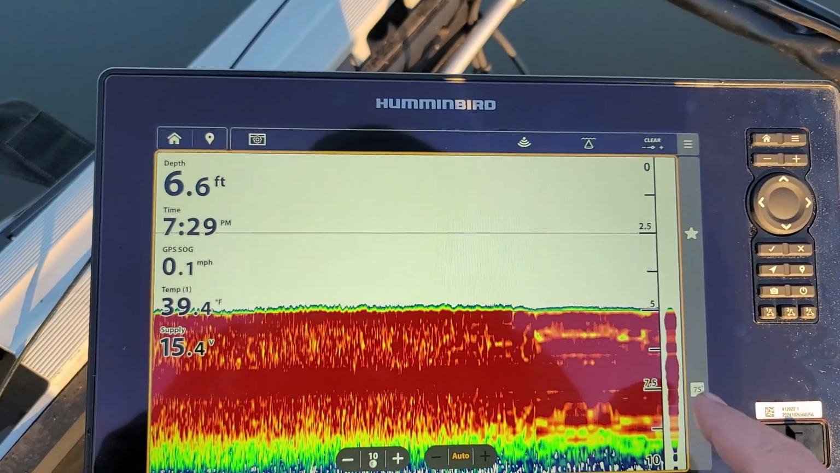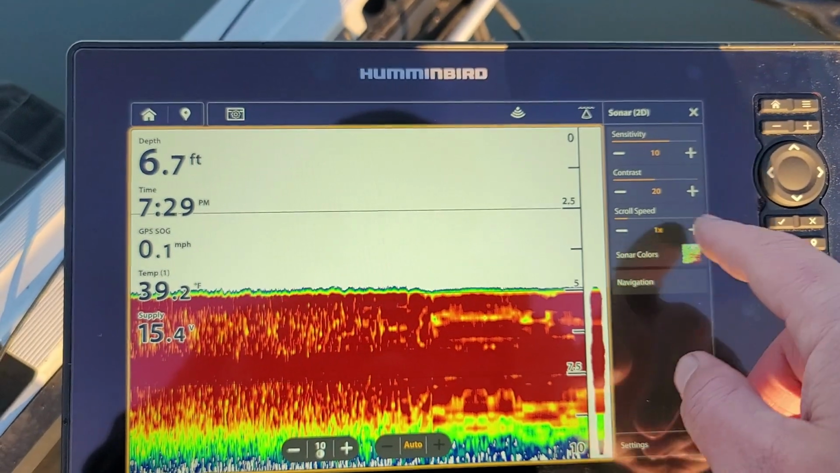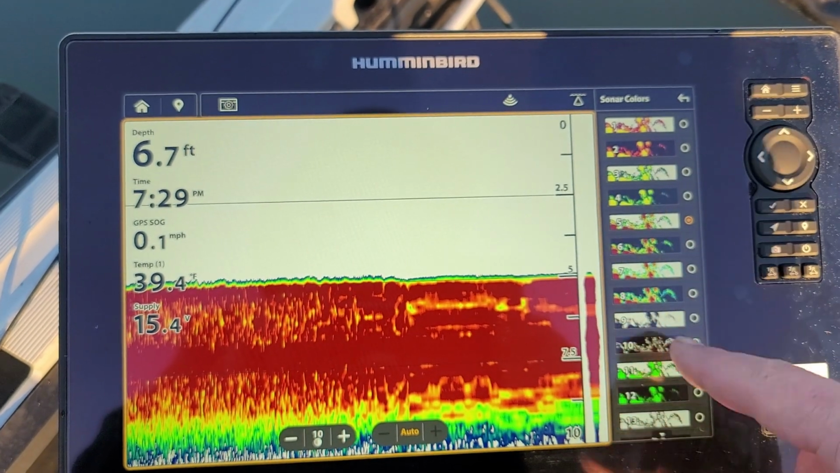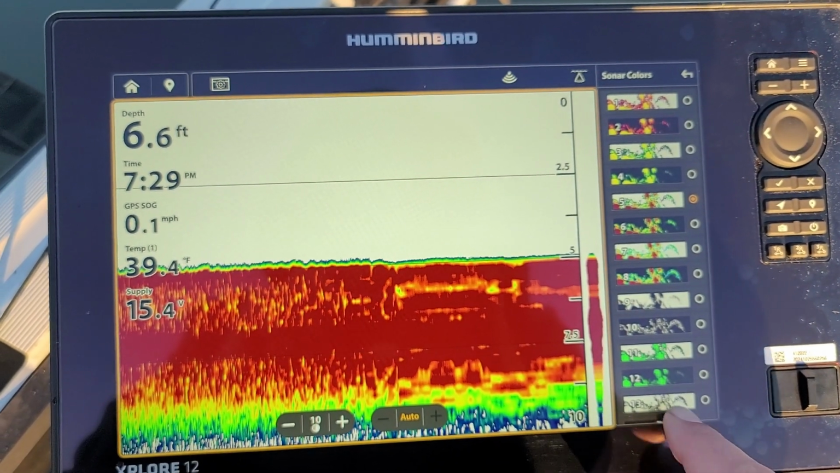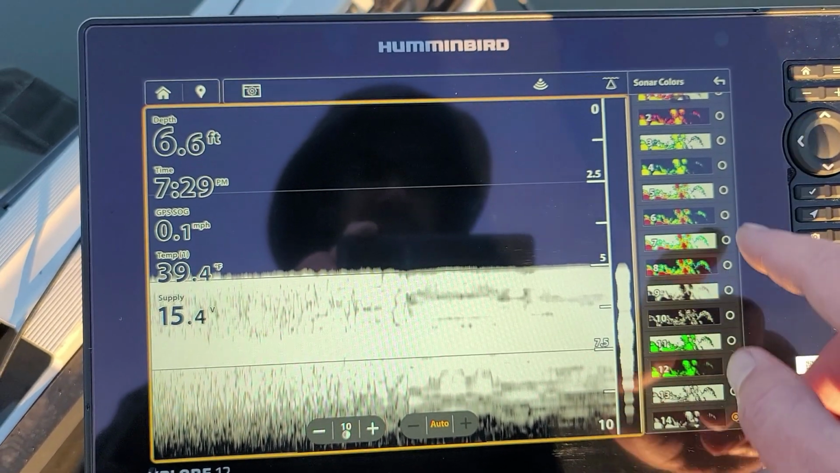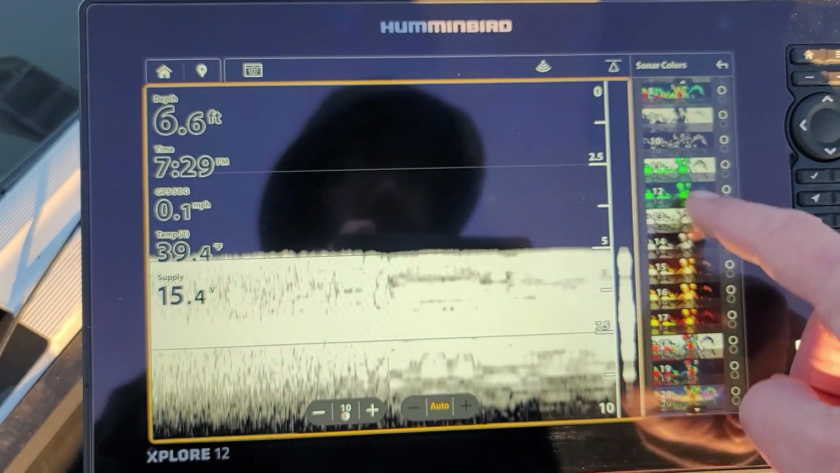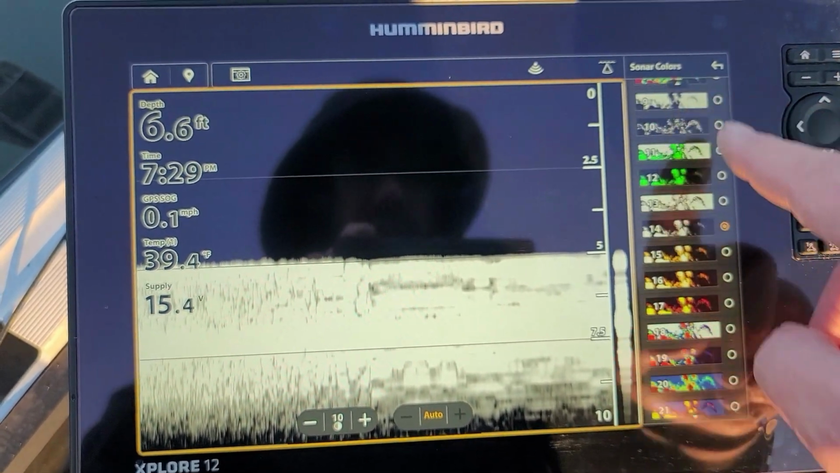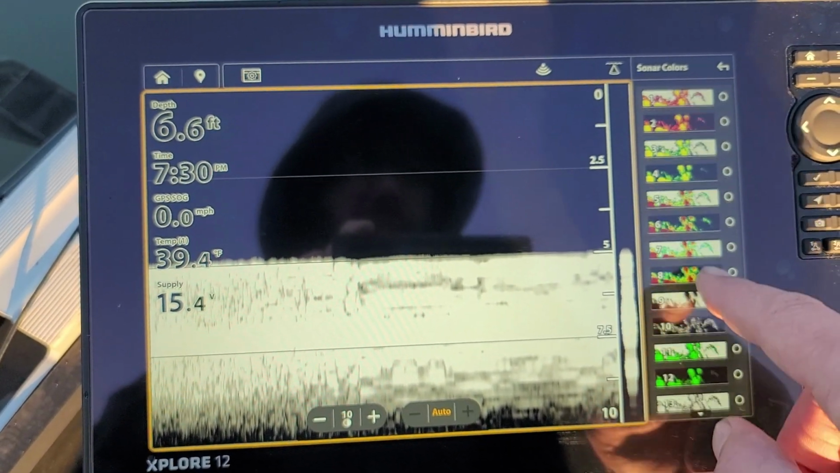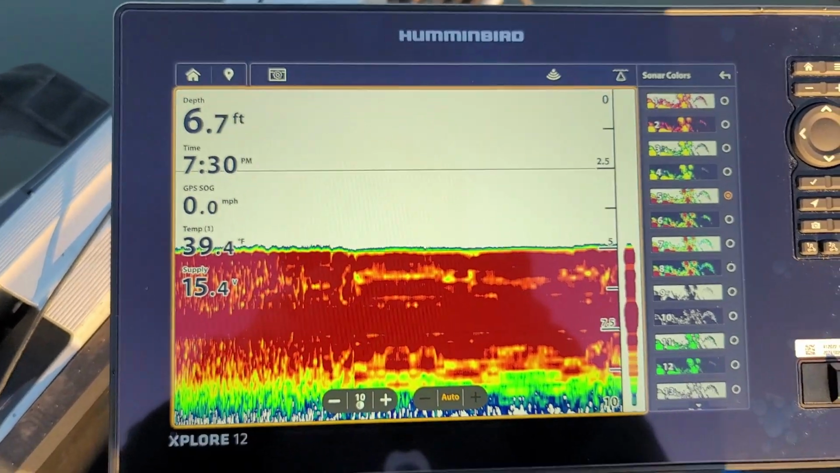Alright, let's see what kind of settings we got in here. You can change the sonar colors, scroll speed, sensitivity, a bunch of different colors, even more. Ooh, I do not like that one. Wow, they got a lot of crazy colors. Holy smokes. I like the old classic. Let's see, it's right there. For now. I'll mess around with that later.